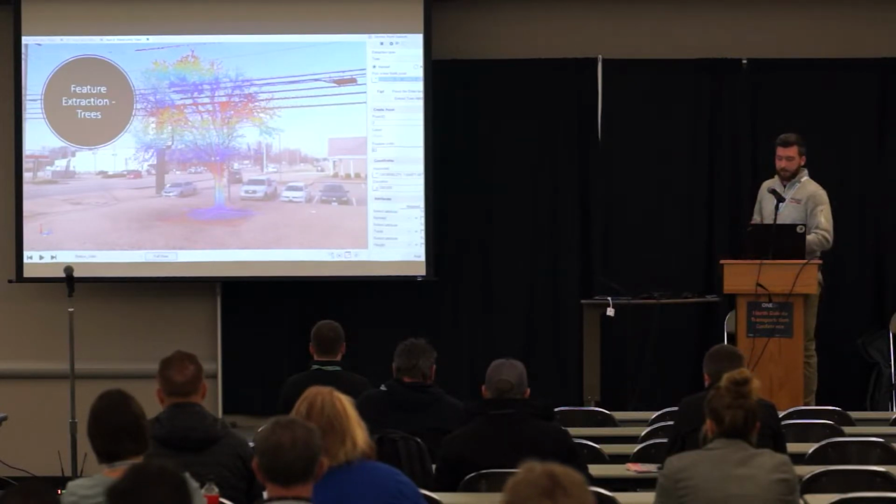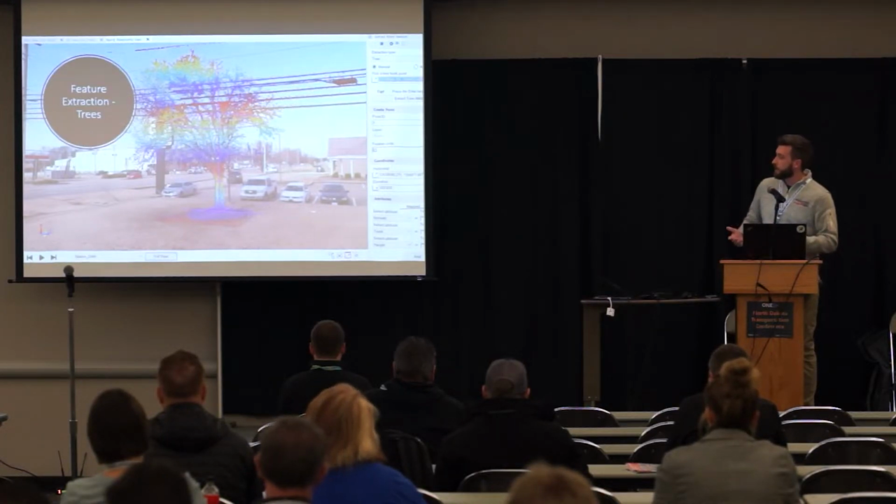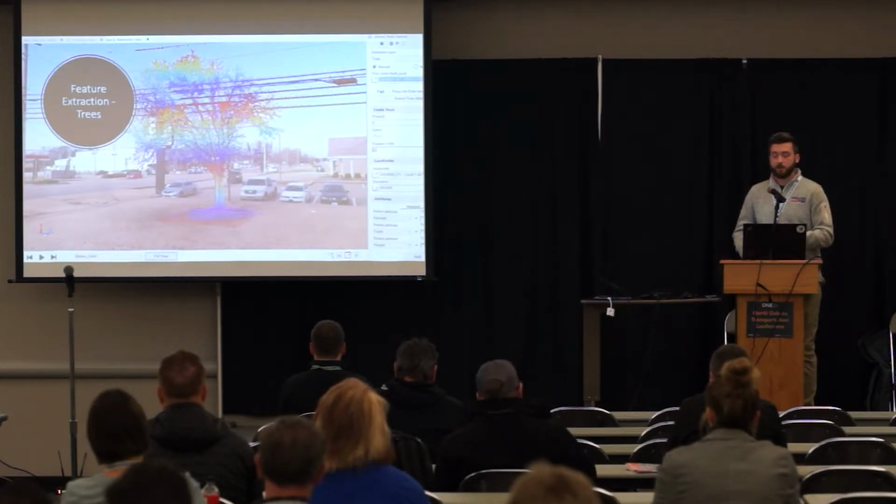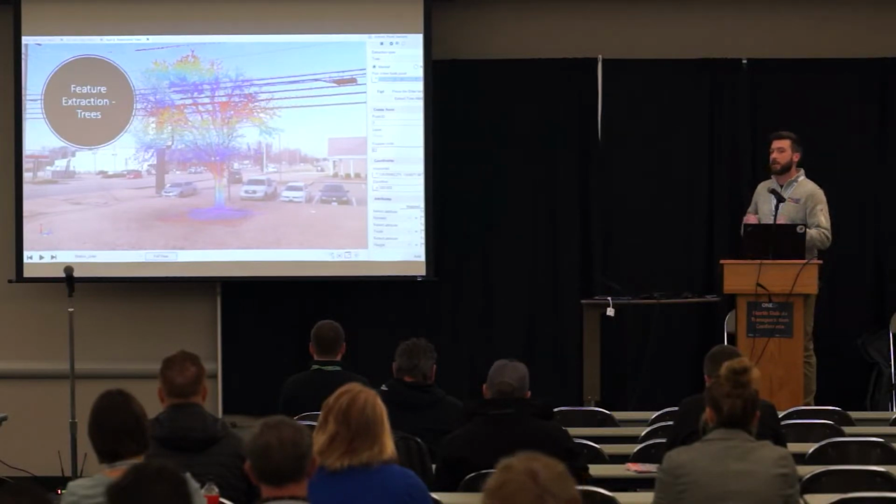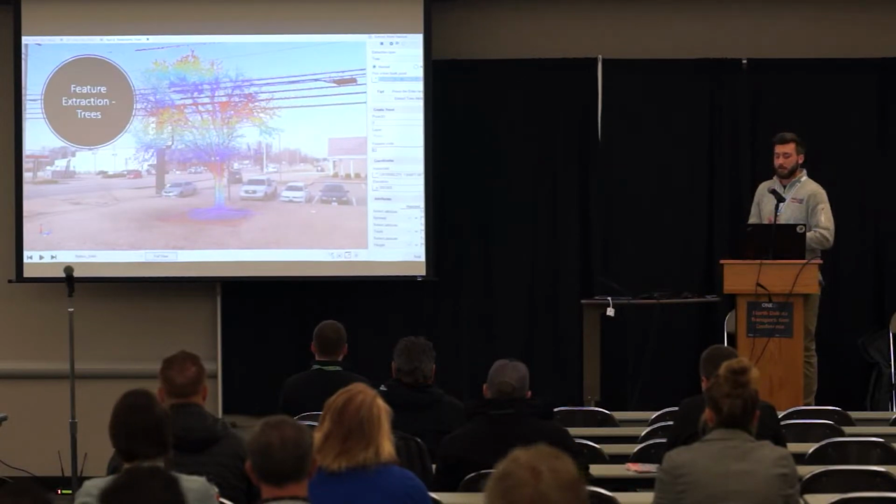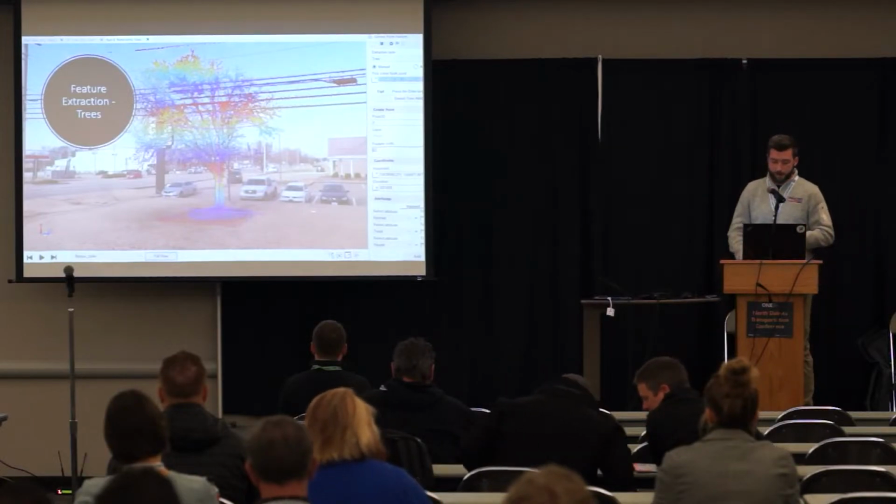Other more specific things that I'll actually demo for you. Feature extraction of trees. To be able to go through and automatically extract the trees along a roadway to keep an inventory. It will also automatically measure heights, diameters of the trunk, and diameters of the drip line or tree spread, right?